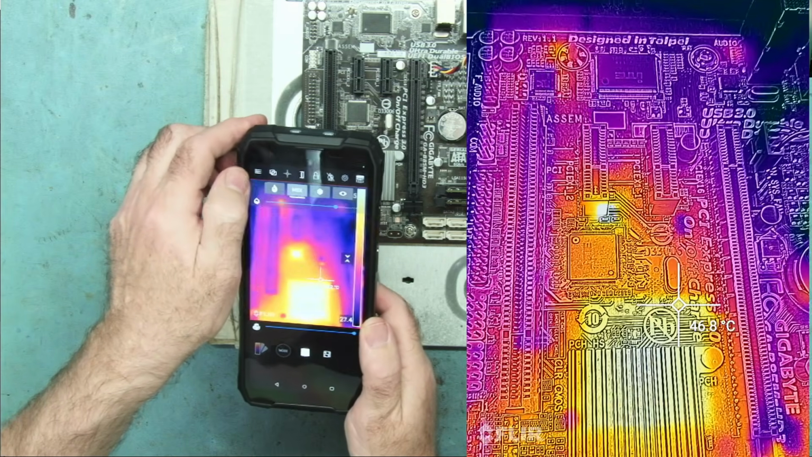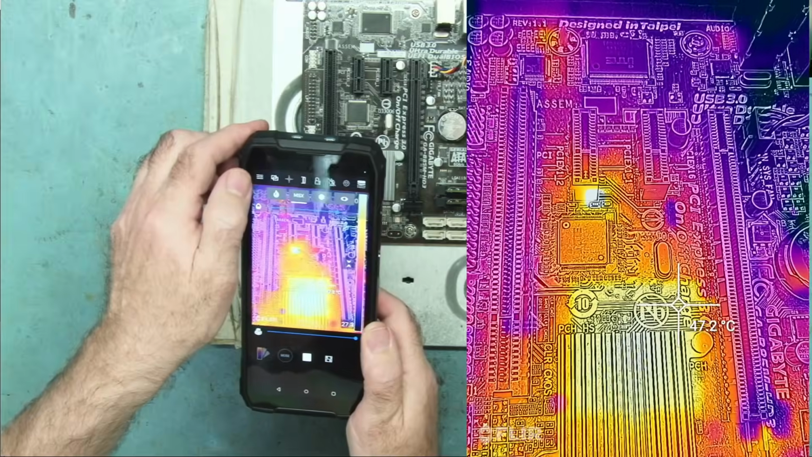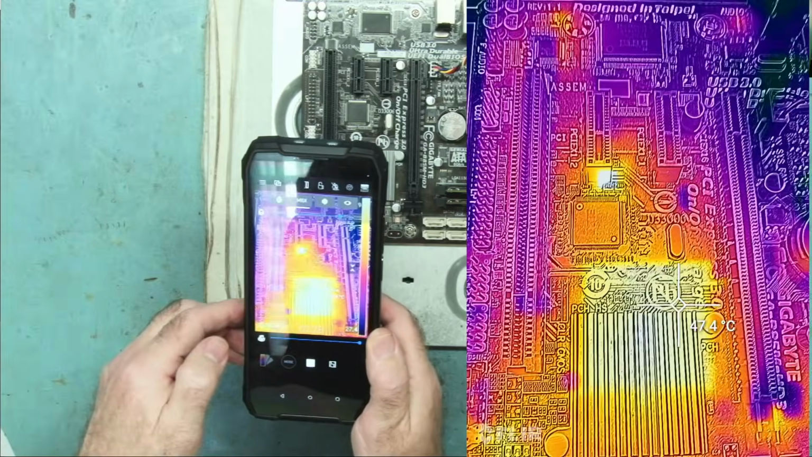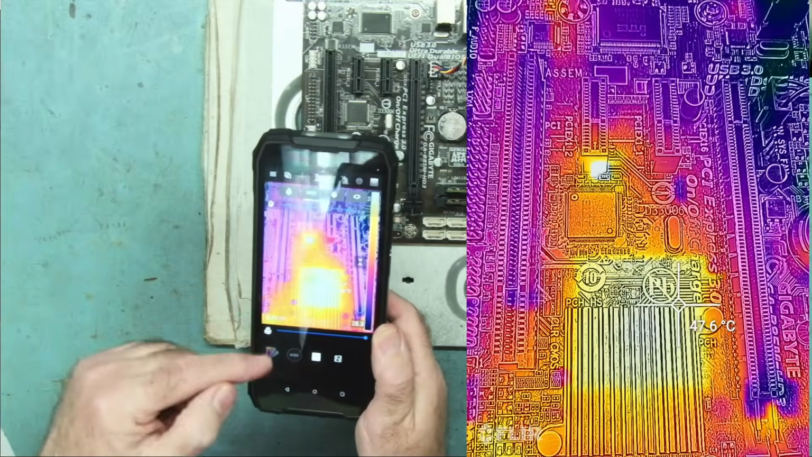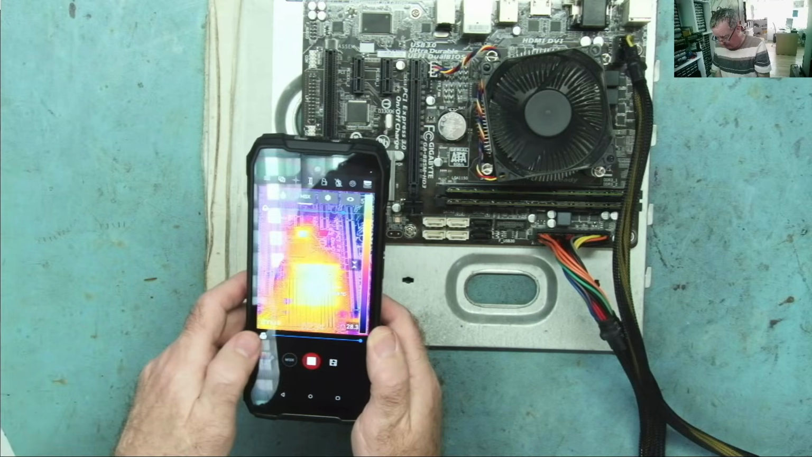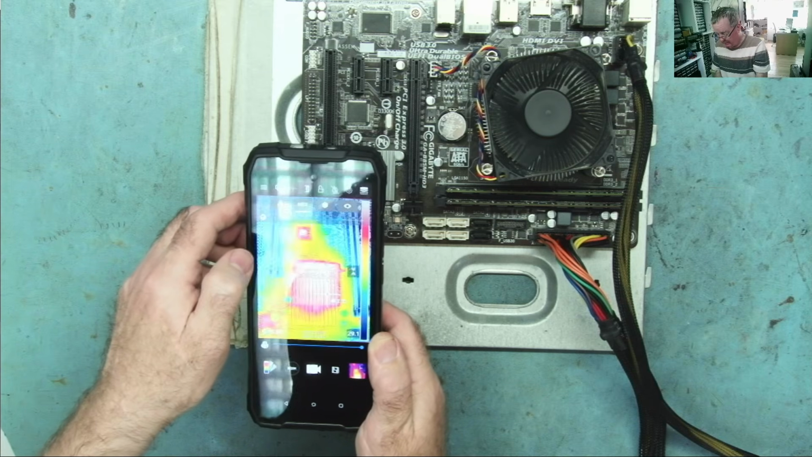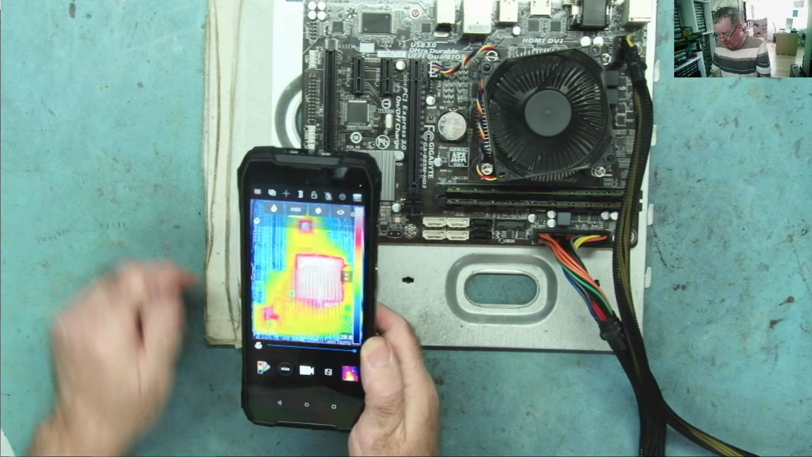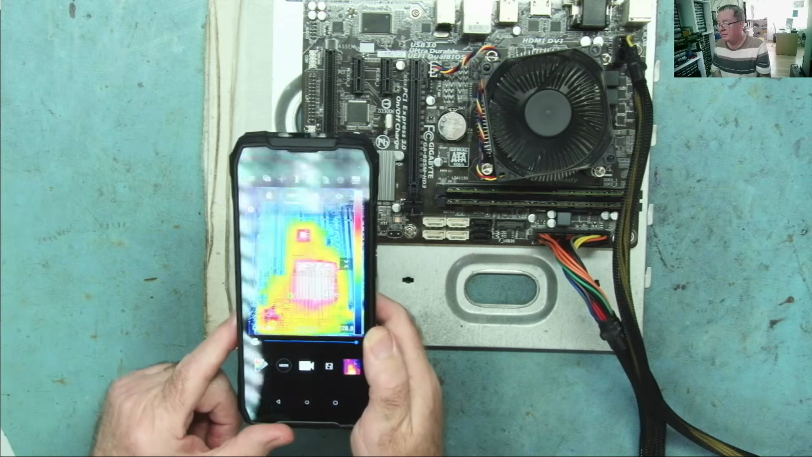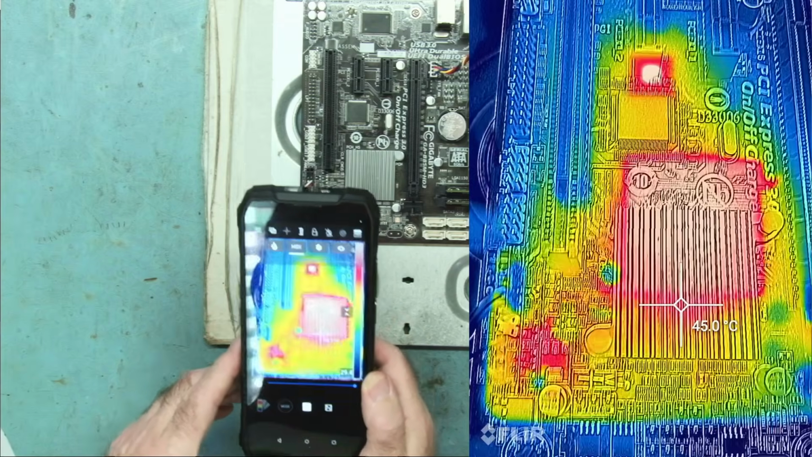Okay, so that is the modes. We have various rainbow effects or palettes, but we have to stop the recording before we can actually go into them. Okay, so I can change mode. That's more like the one I would normally use, the rainbow mode. Okay, I can hit record again so you guys can see it.